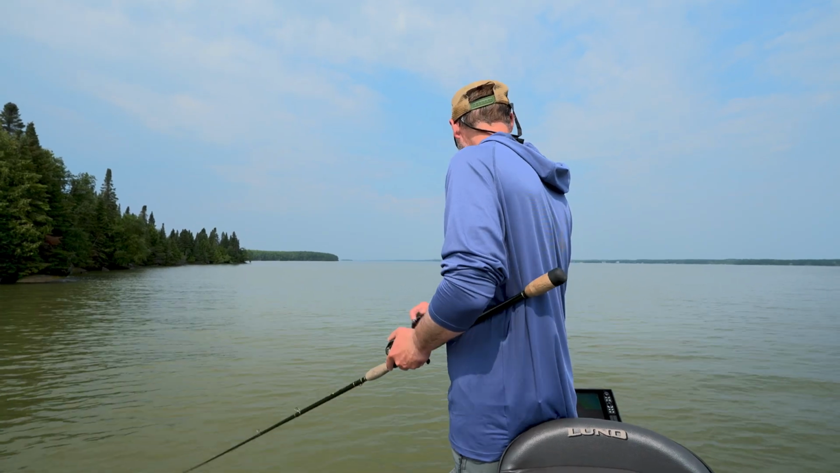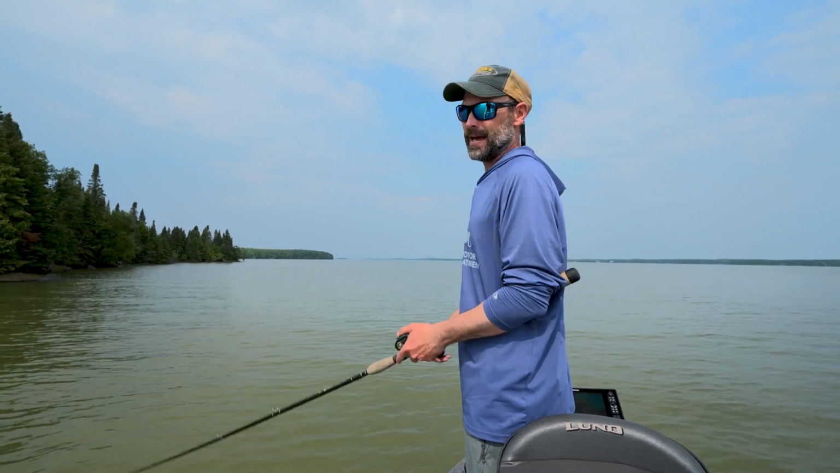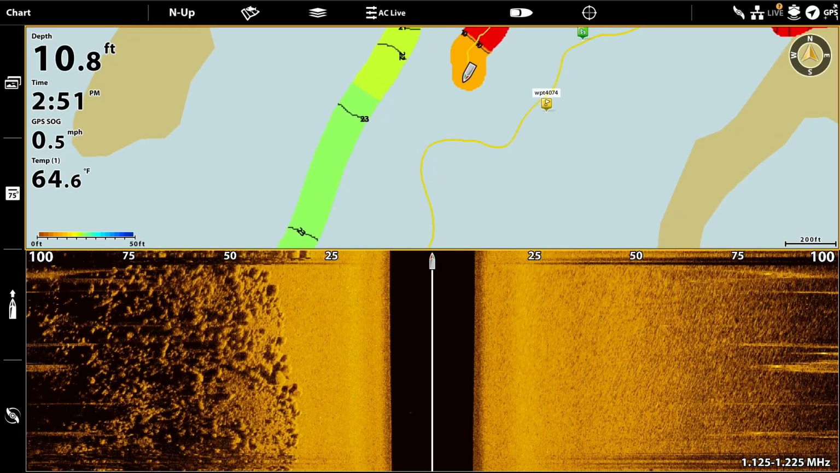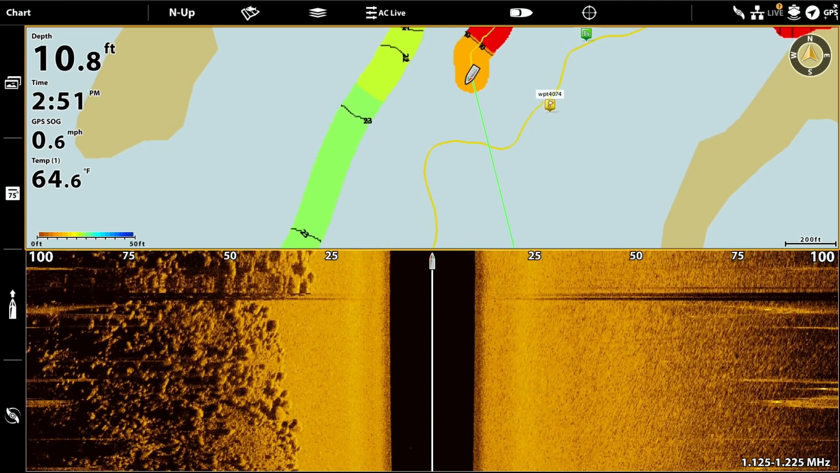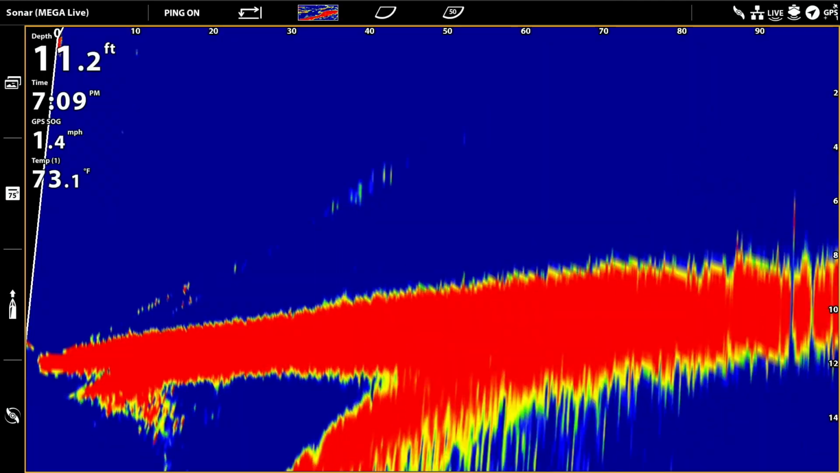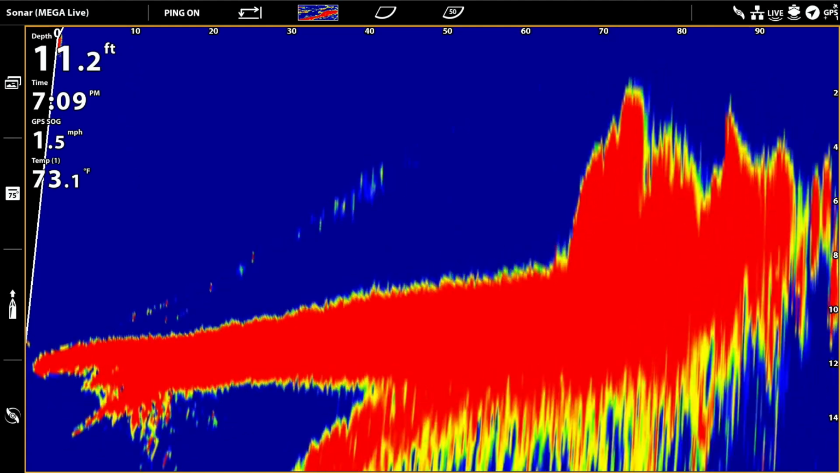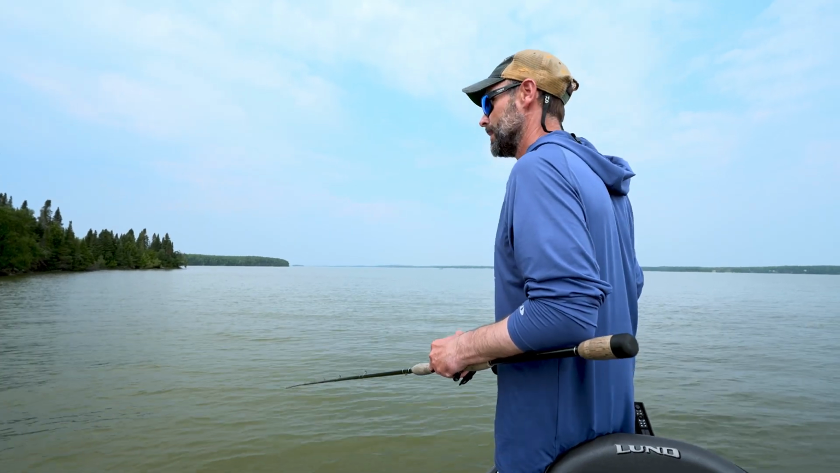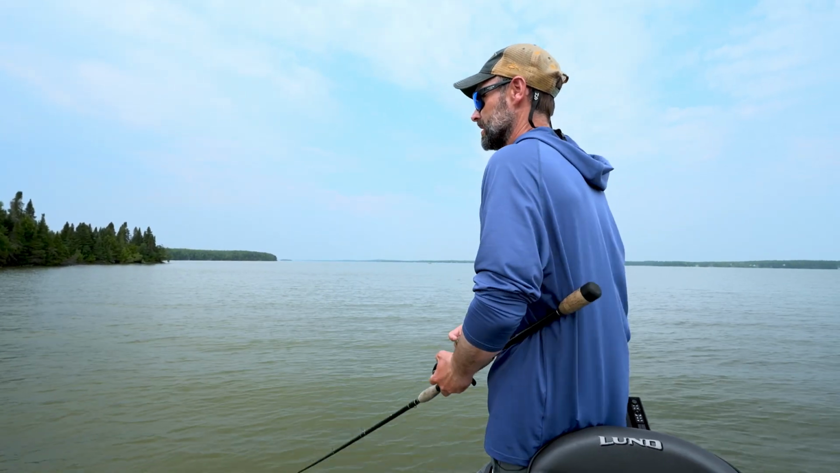On the Solix 12, I have side imaging and I've got the map on top. So the side imaging paints me a picture of what's off to the side so I could see that, you know, okay, we're about 30 feet away from a weed line or the edge of a rock pile. And then with the forward facing, I'm able to forecast what's coming up ahead of us in terms of the structure. So to me, that setup is absolutely the best way to have this laid out for this Canadian Shield muskie fishing.